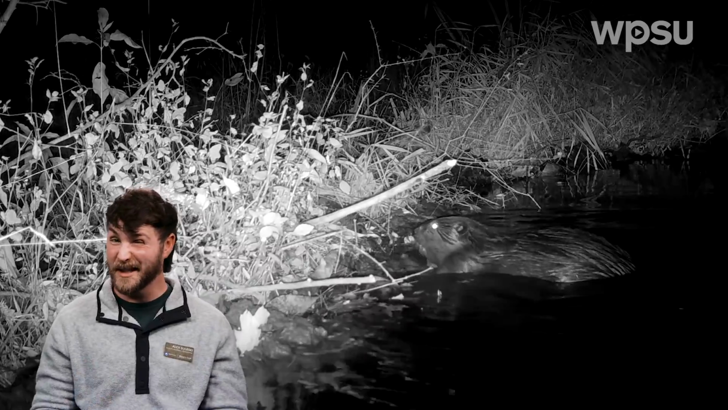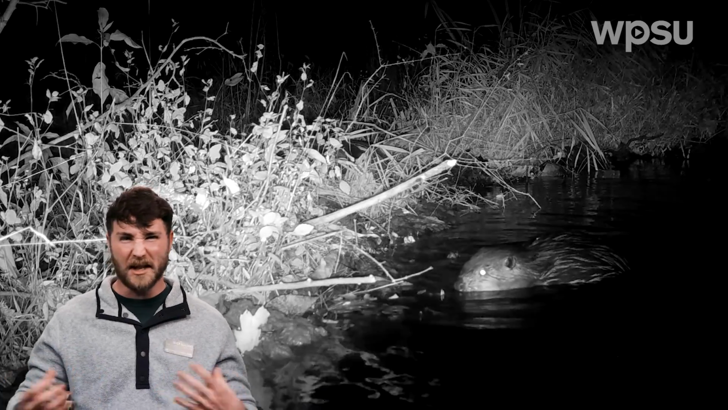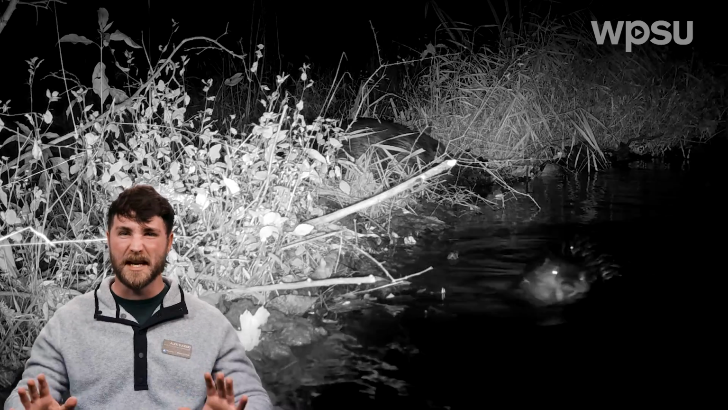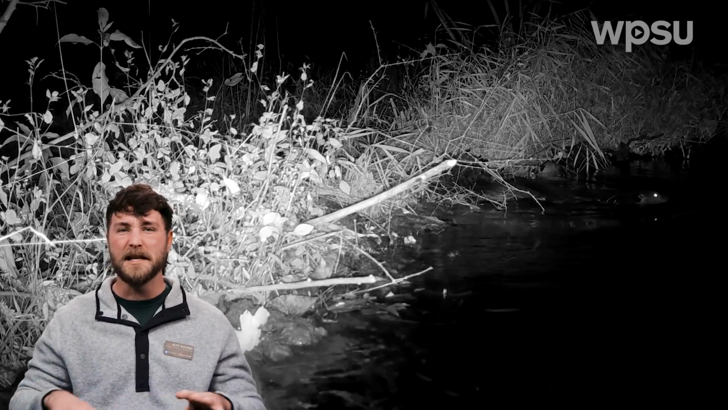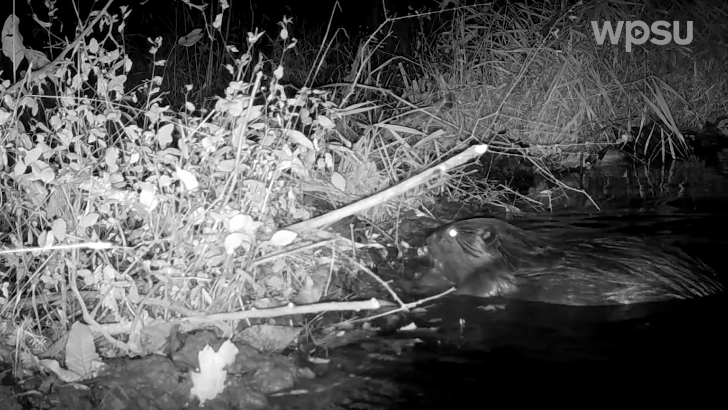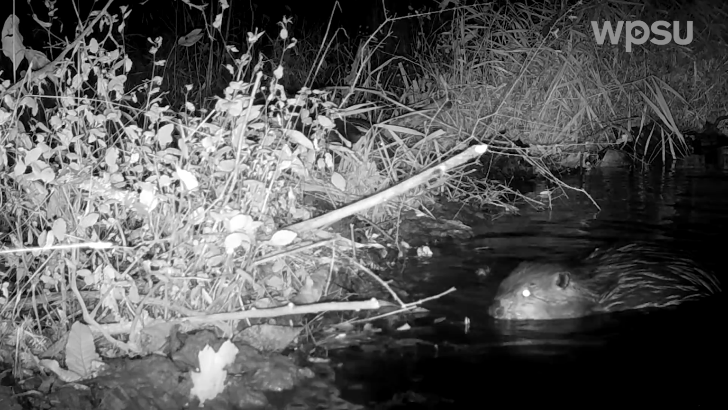So as beavers are collecting the sticks and branches, they'll pull them over to their dam structure. They'll stick them in there, and then they'll push mud up into the dams to waterproof them. They do a lot of this work in the nighttime, in the evening. They're what's called crepuscular, so they're the most active around dawn and dusk hours.